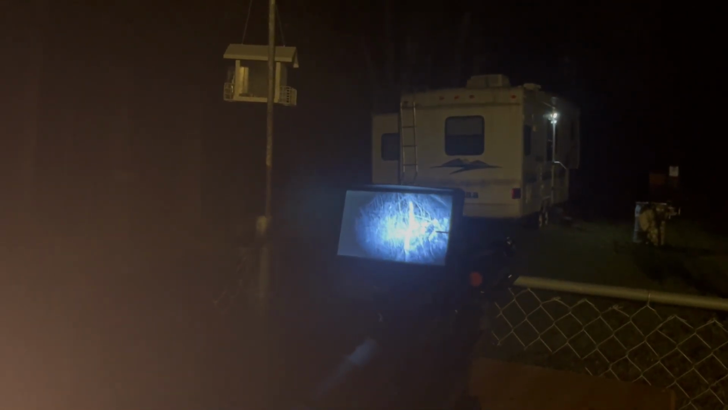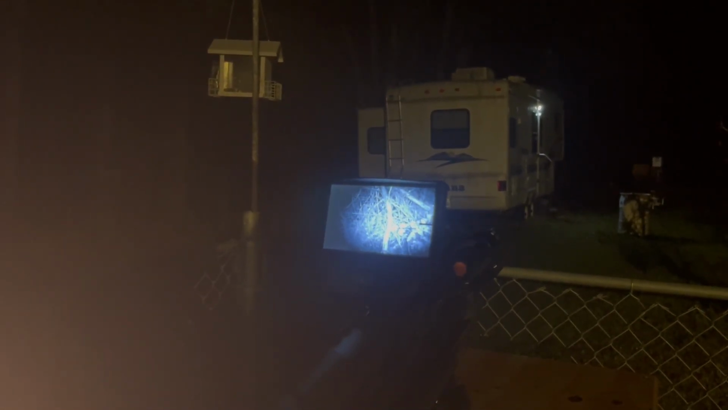Now, these trees back here are about 60 yards away. Very, very good clarity on here. Very, very impressed with the clarity. Now you can adjust this IR and everything to however you want it. So let's say right about there, we can still adjust our parallax to get things clearer. And that's a pretty good picture right there.